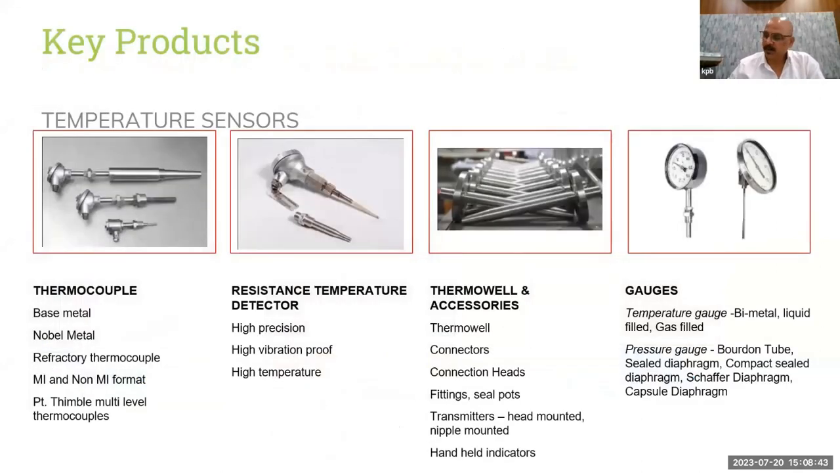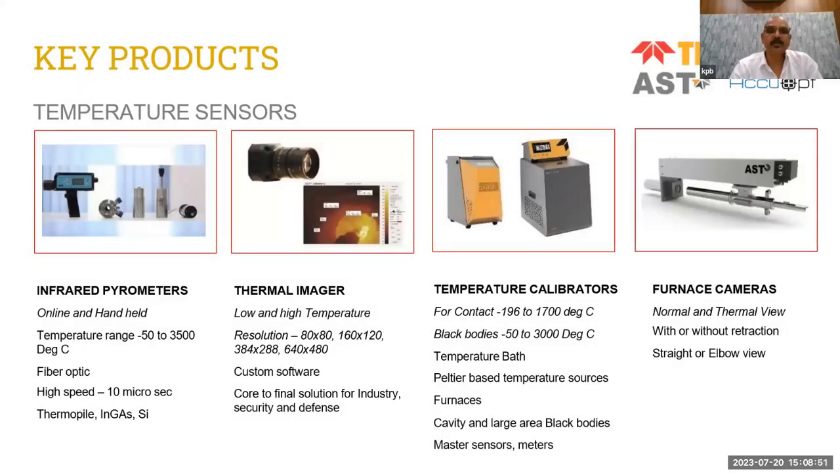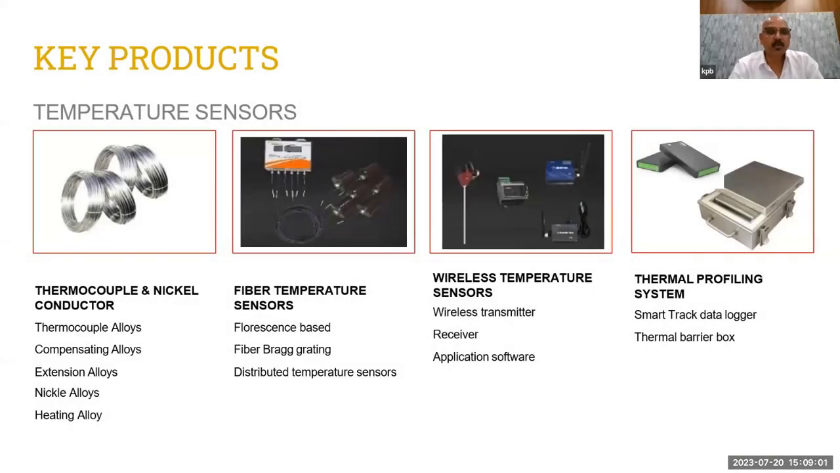These are our major products: thermocouples, RTDs, thermowells, temperature gauges. Then we have infrared non-contact pyrometers, thermal imagers, and temperature calibrators. We also manufacture furnace monitoring cameras. We also manufacture the basic raw material for thermocouples, that is, thermocouple mineral insulated cables and nickel conductor. We also give solutions for fiber temperature sensors, wireless temperature transmitters, and data loggers.